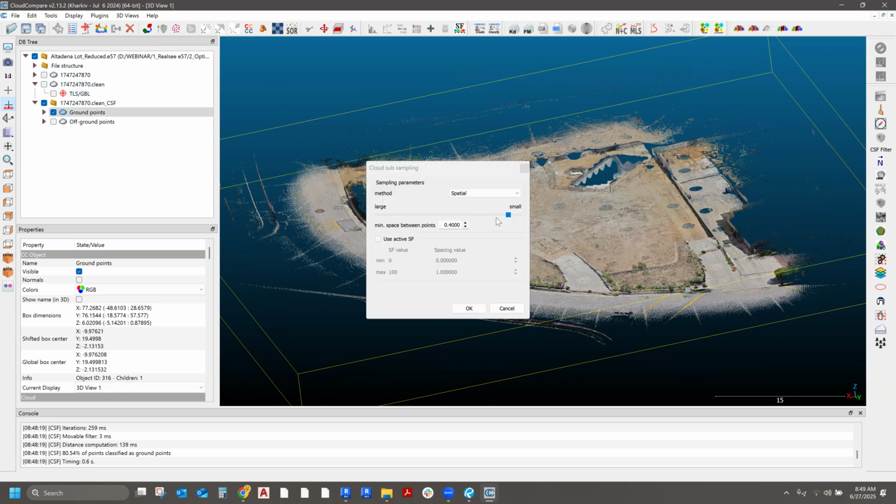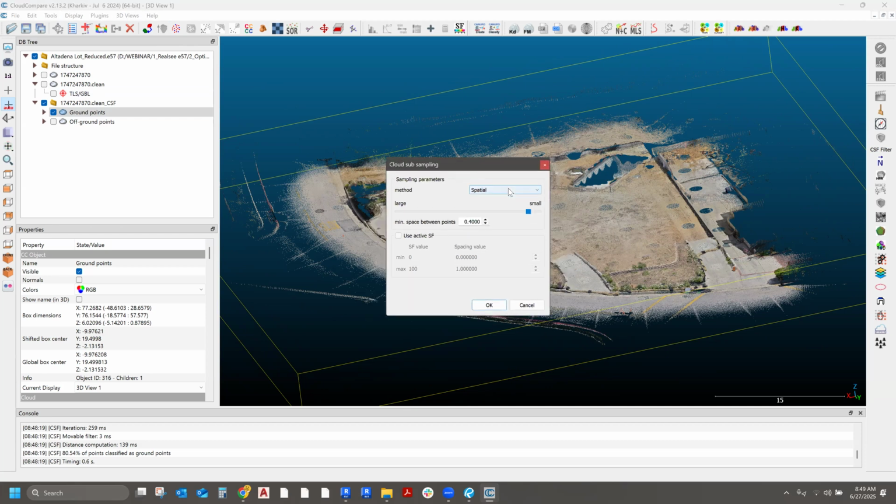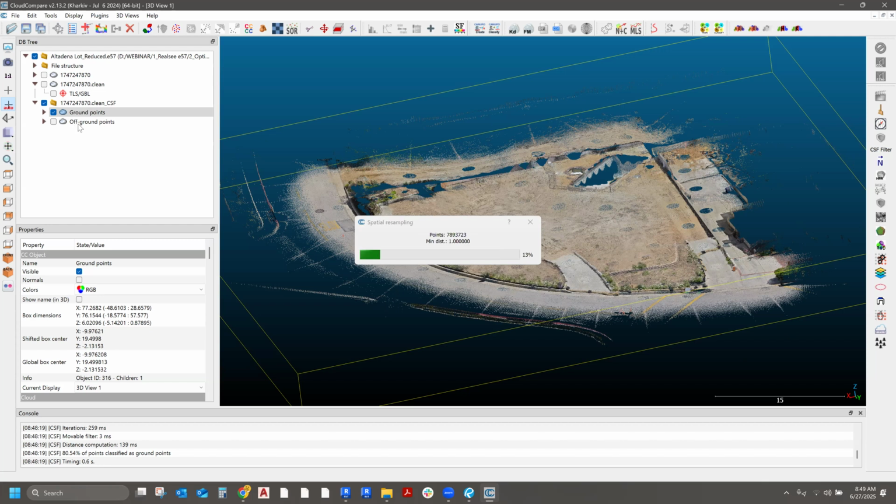When you select this tool, I want you to imagine if you use the spatial one, what spatial does is it's almost like you're dropping a towel over this, and you want CloudCompare to place a point on a grid every so often. And this number here is in meters. So if I was to click on 1 for my minimum space between points, I'm asking CloudCompare to give me a grid of this exact same surface at 1 meter intervals. So when I hit OK, it's going to create another sub point cloud.